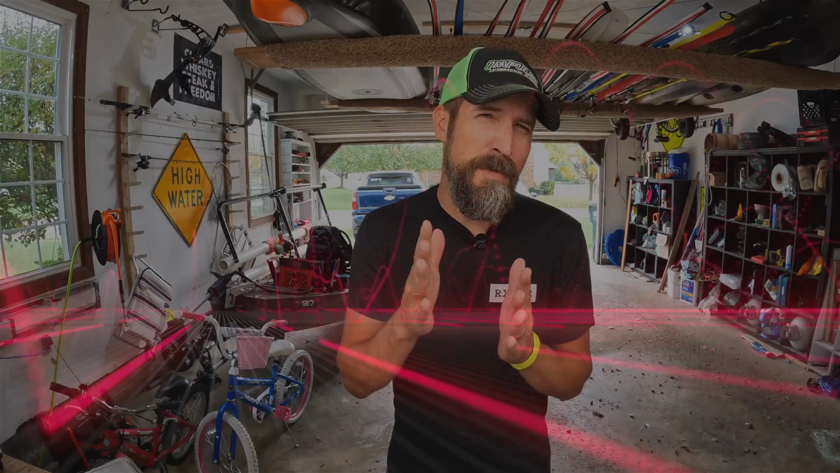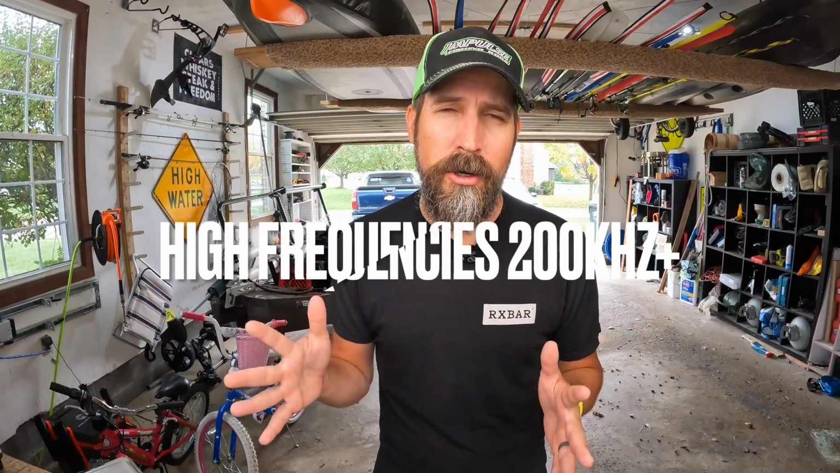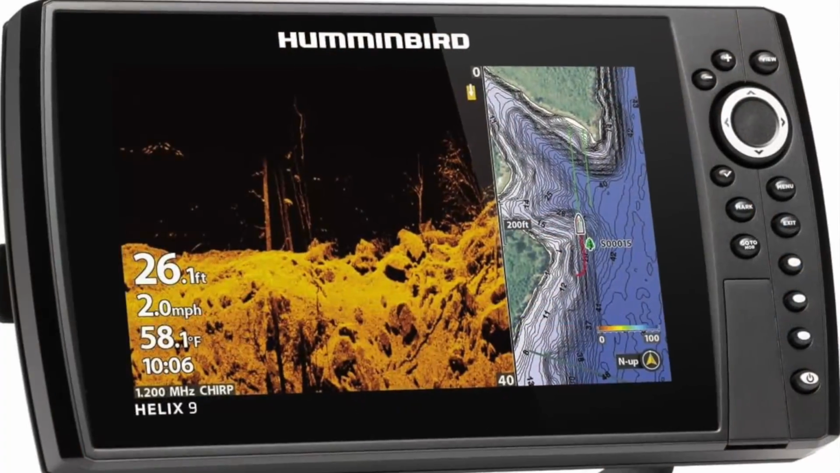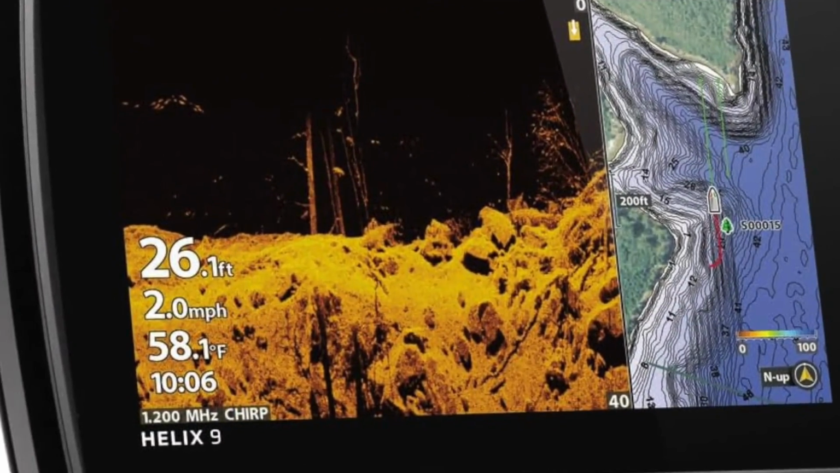So high frequency can be north of 200 kilohertz, and you're not going to be able to get the distance because you get a lot of energy loss. However, what you're going to get in return is a smaller cone, a small visibility. However, you're going to get much greater detail.